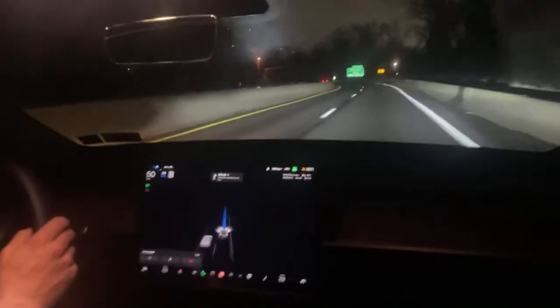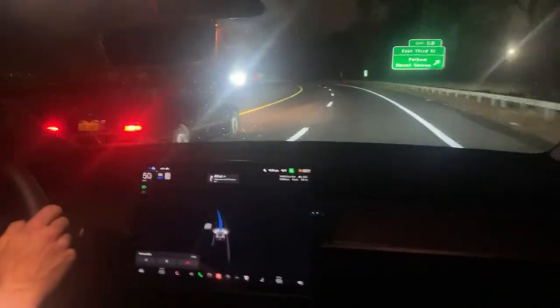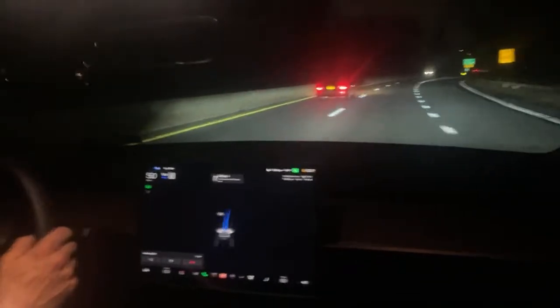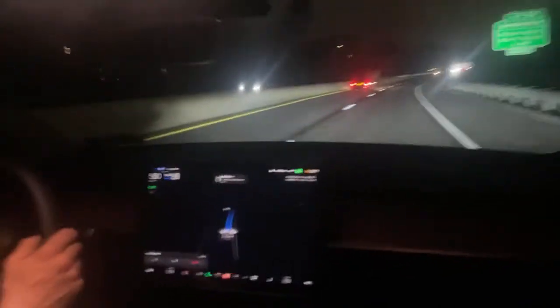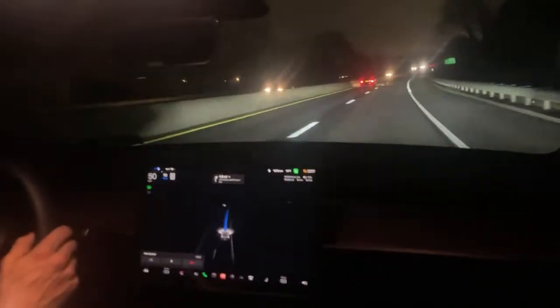I feel pretty comfortable after a number of weeks driving with the full self-driving. It's definitely much different than the autopilot. Autopilot really is a simple version of what all the other ICE vehicles can do. If anything, it can drive faster than it's supposed to drive because it's not reading the speed limit signs.